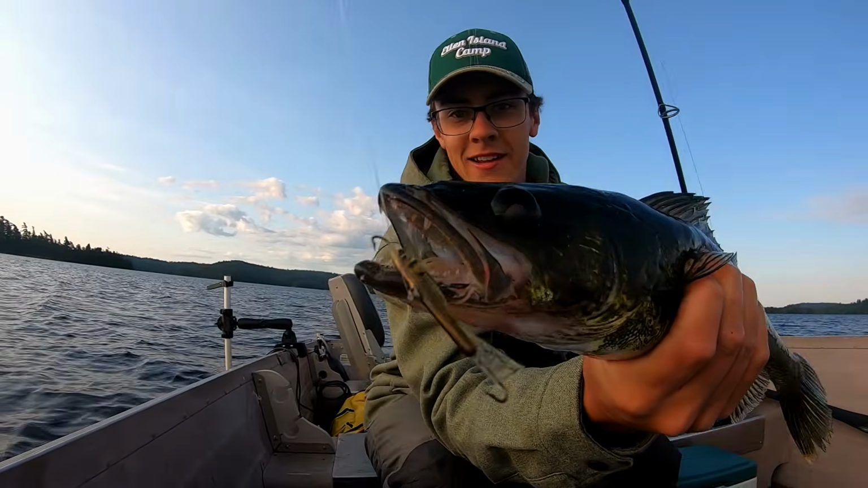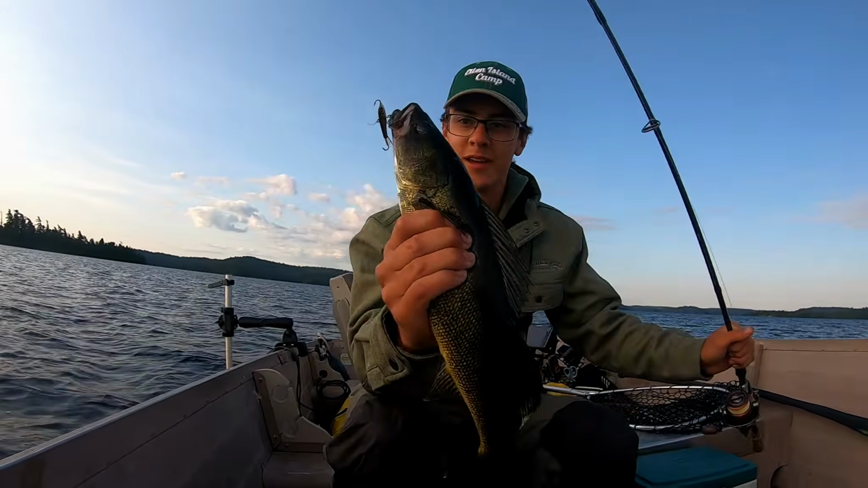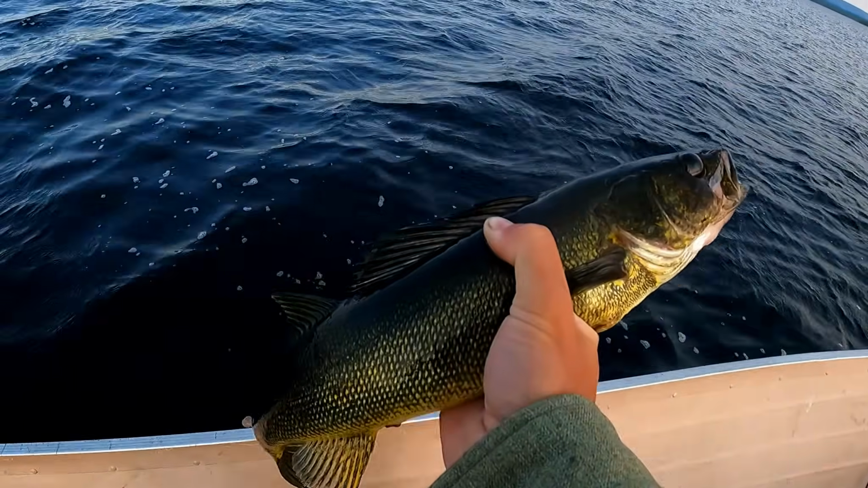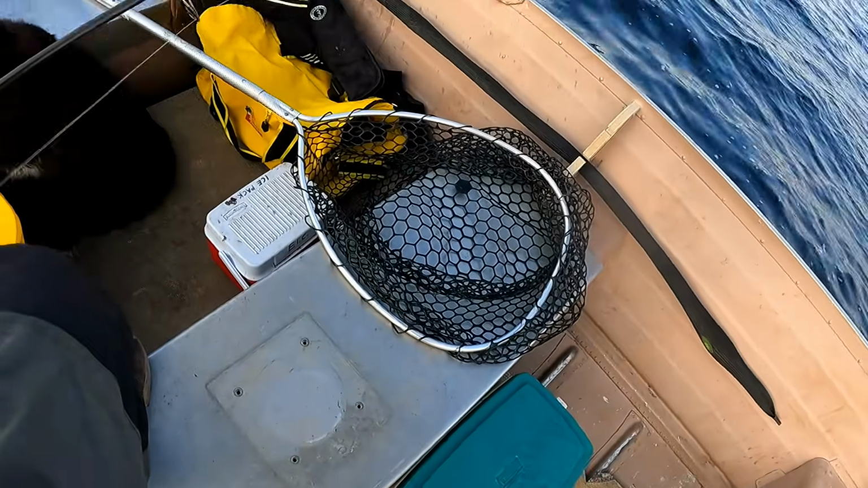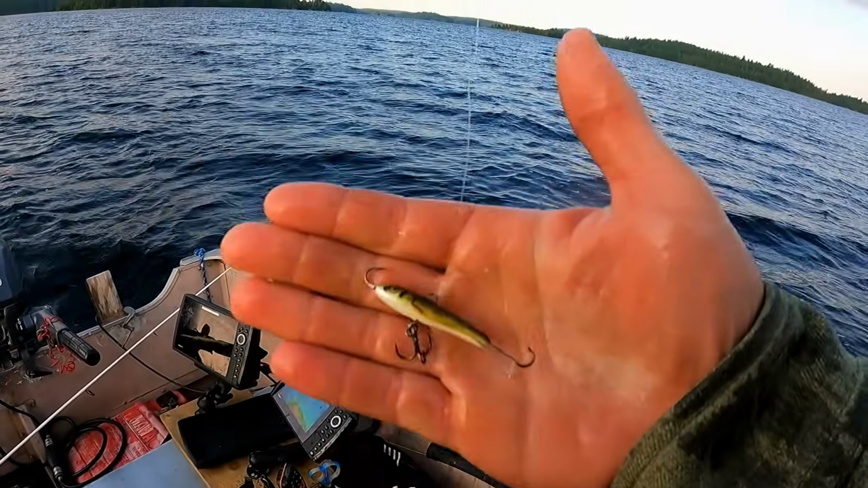And look at that. Ate the jigging wrap. Nice suspended walleye. Probably a 18, 19 incher, but that's a great way to start off the morning. Well, that was exciting. Nice walleye. Hopefully we can get some more on this technique. That was a lot of fun. Nice jigging wrap.